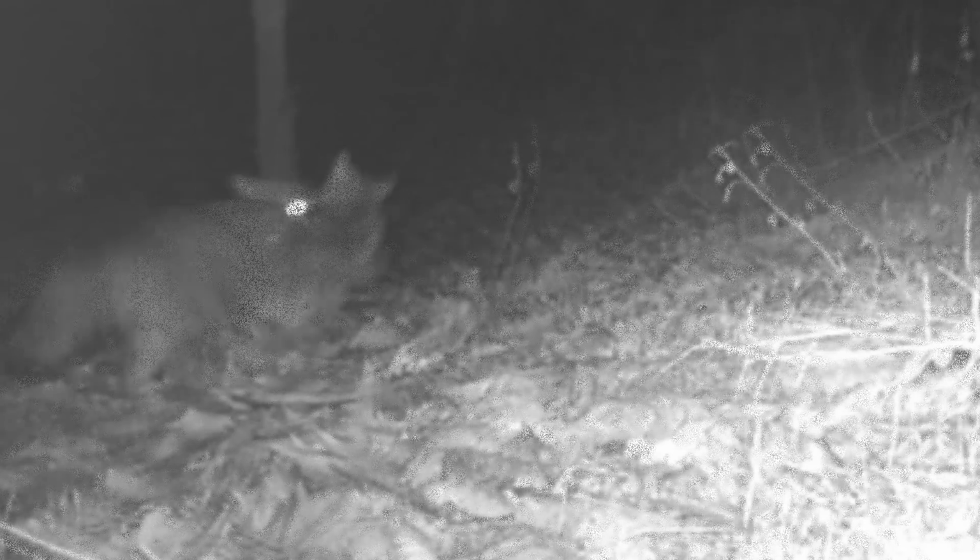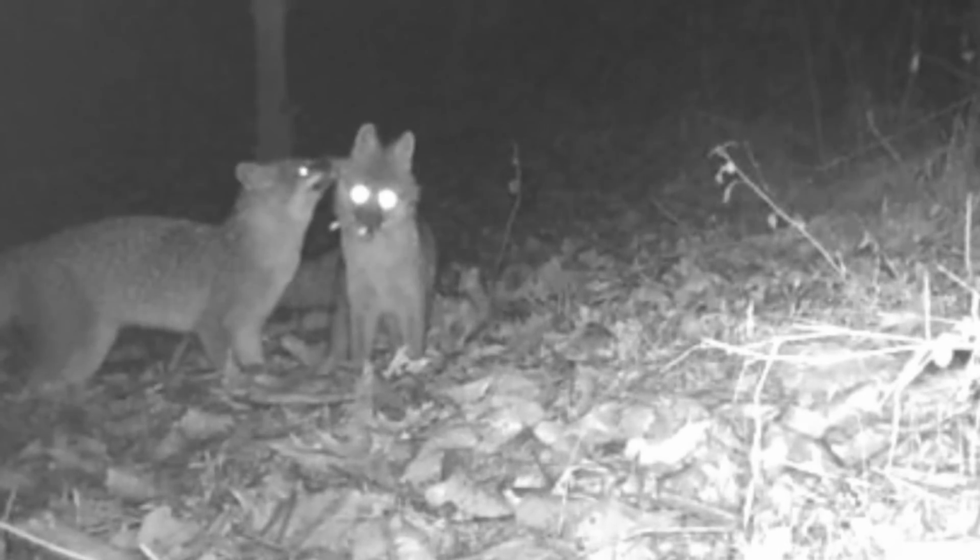And on the other camera, I'll film the foxes on a dreary night, the fog there. And they seem to be having a good time. That looks like Freddie and Betty. They're just playing or mating, courting, having a good time.